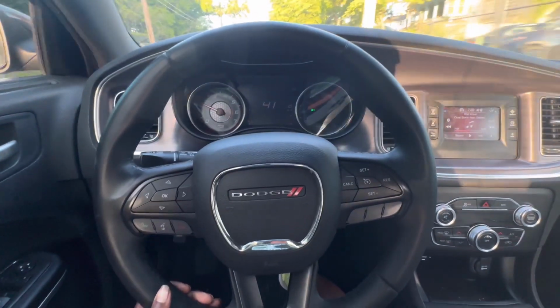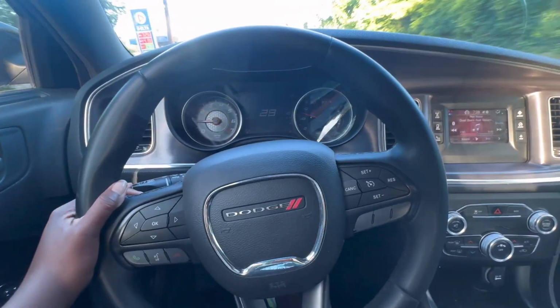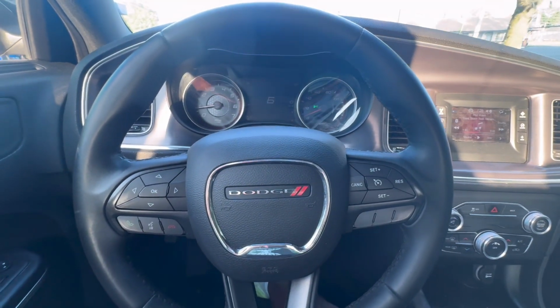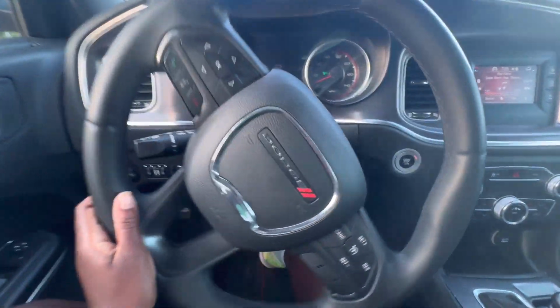Up to the gas station right now. My back window is so dirty I can't even see out of it. That's the next step. I need a car wash.